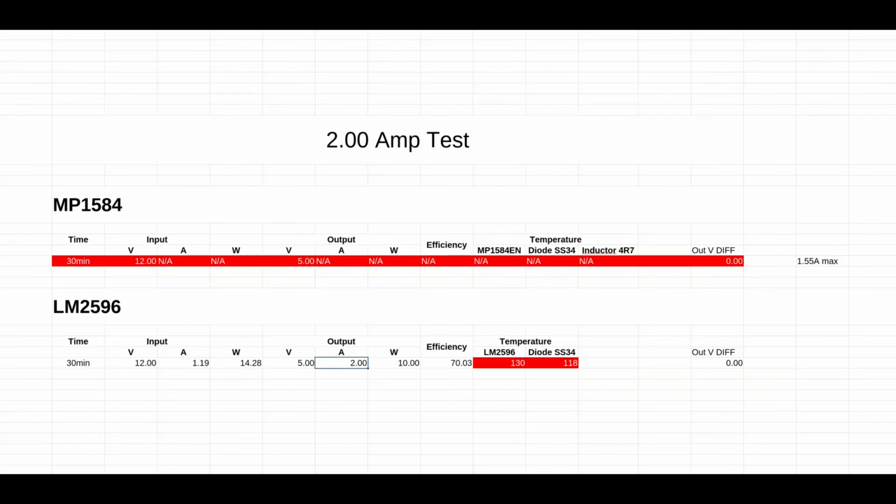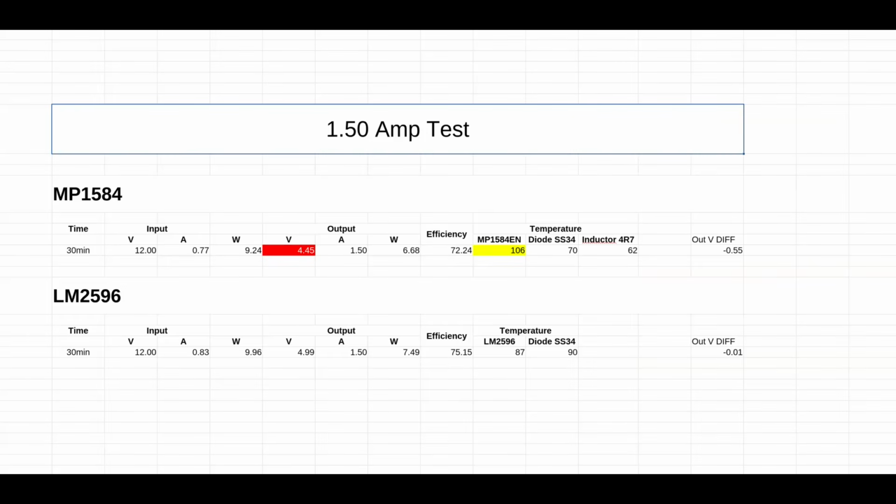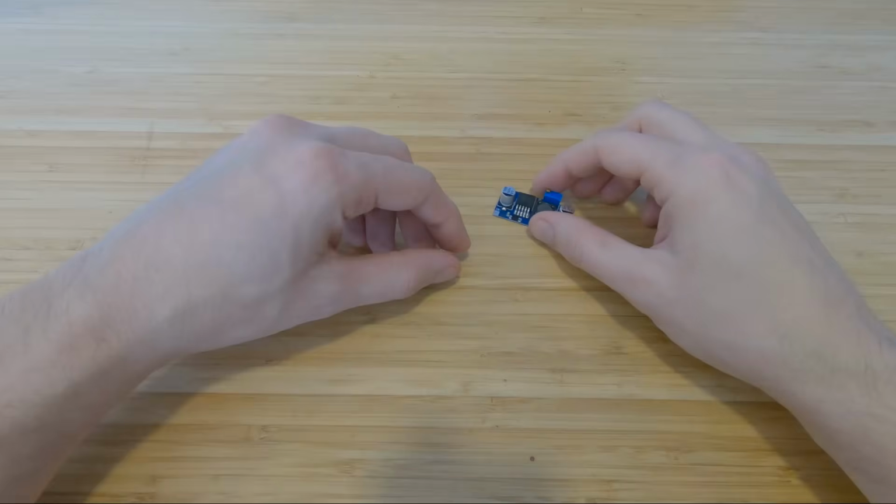2 amp on the LM2596, it gets too hot, so actually the maximum on it is 1.5 amp. And you would need a cooler for the MOSFET and the diode.